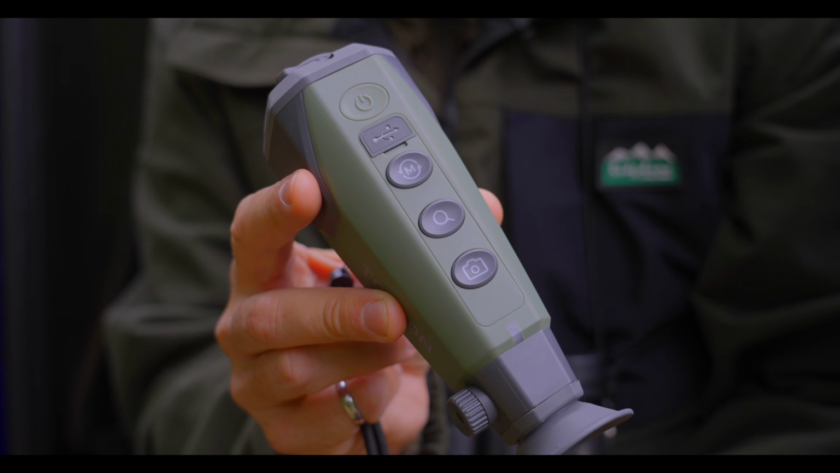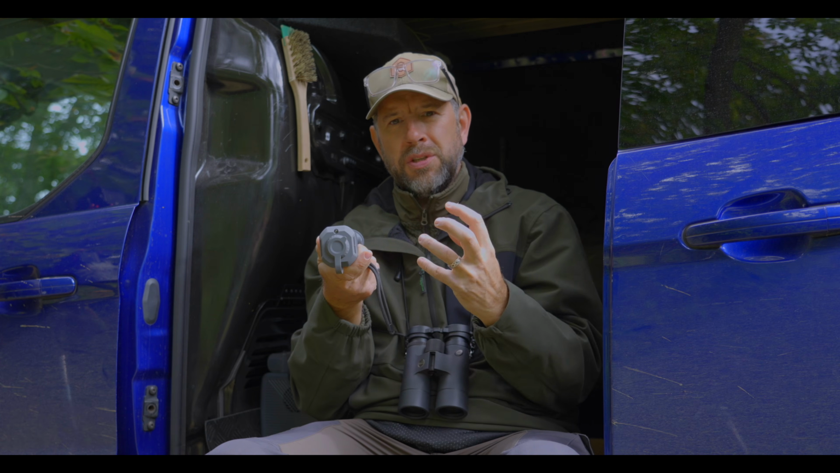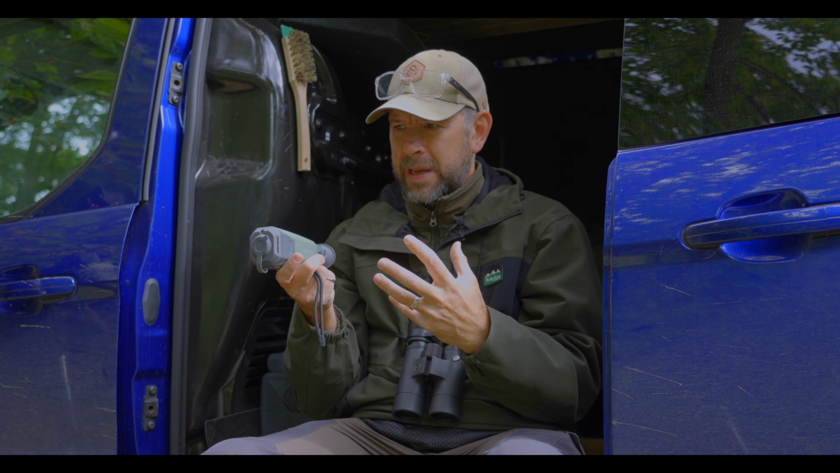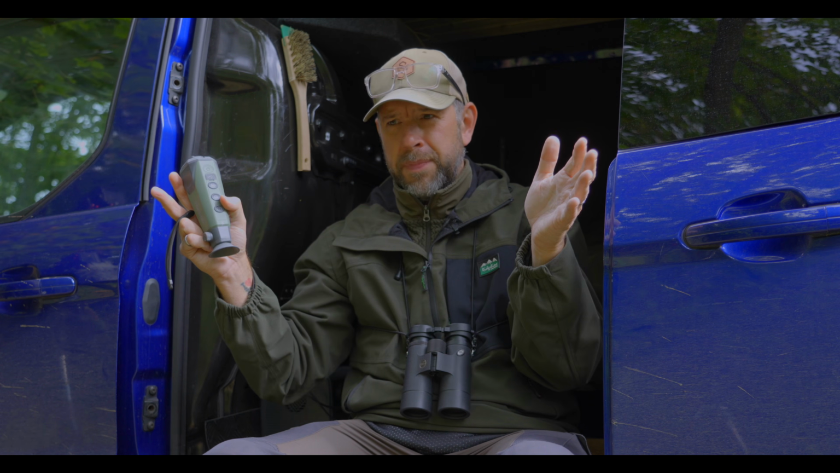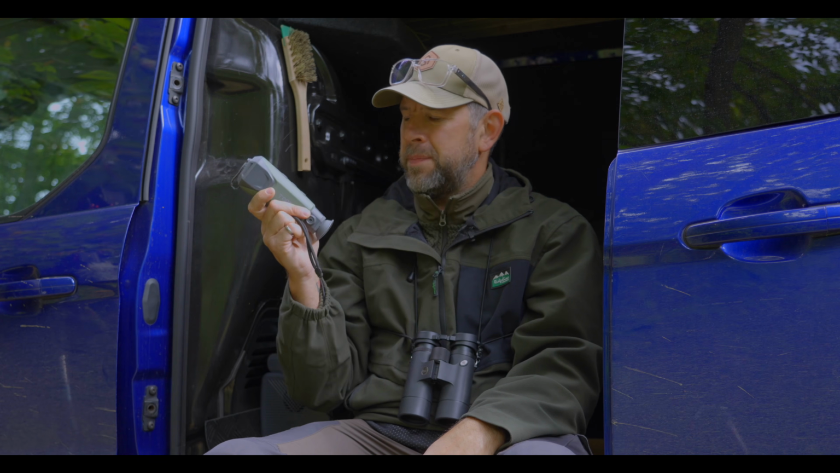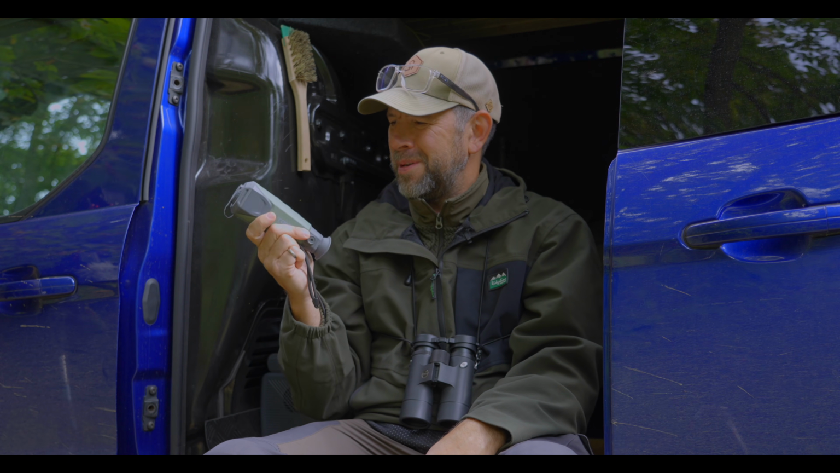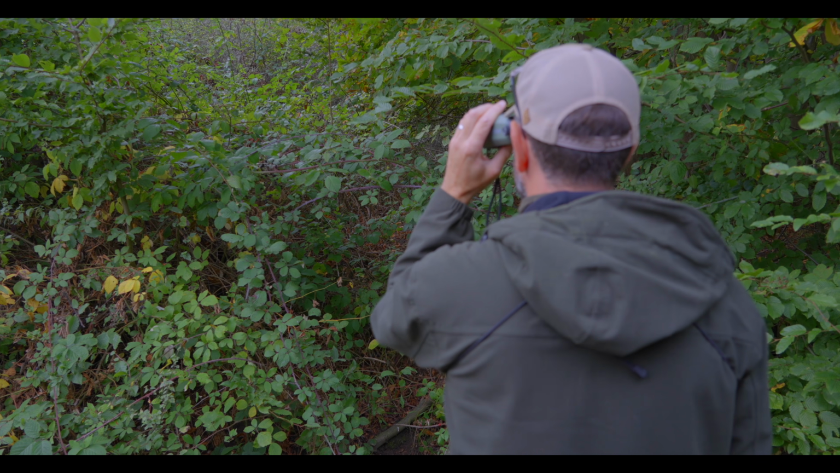So how it works, you point it at a dark wood or a bush, and it'll pick up the heat source of whatever's hiding within the shadows. And for me, this week I've been watching the deer quite far away in the darkness. Not just in the darkness of night, but in the daytime as well, in the shadows. This picks them out, and it just gives you that third eye. It is absolutely amazing, and going forward I will be using this all the time.